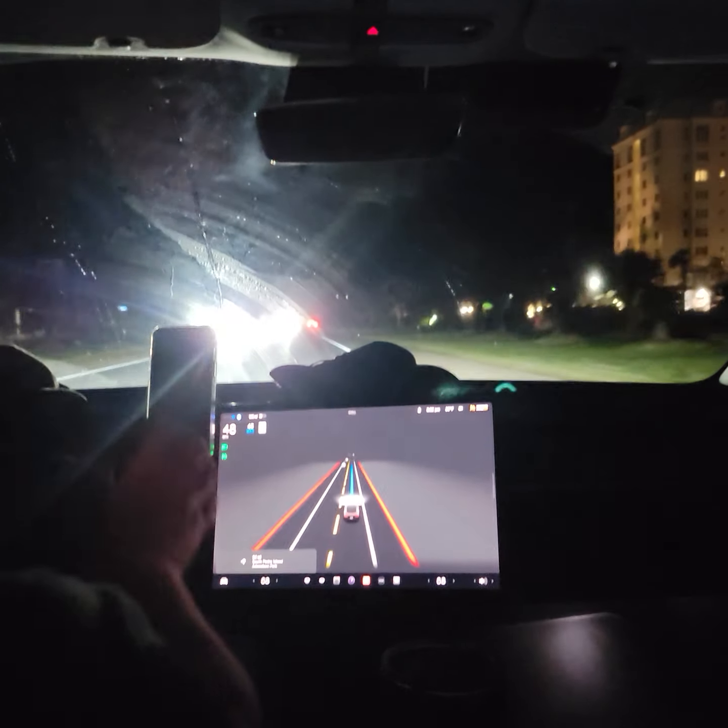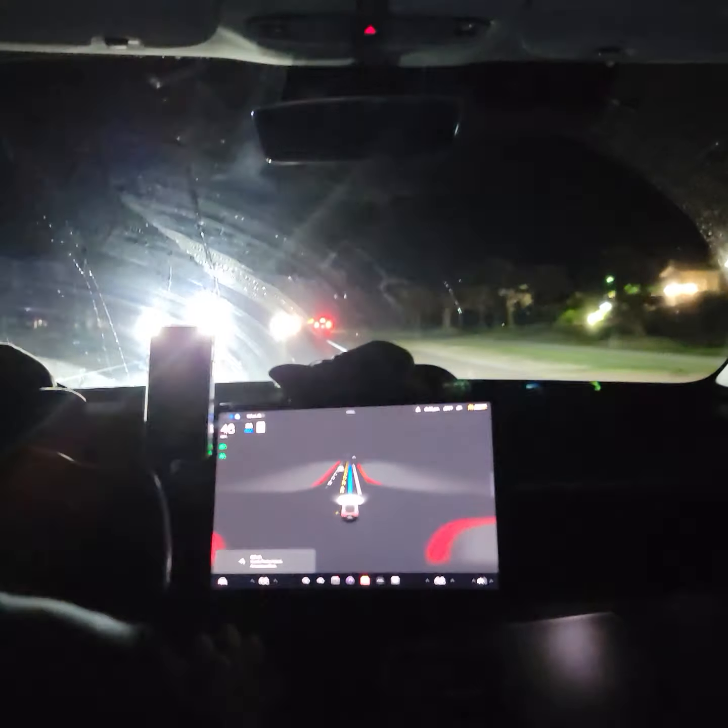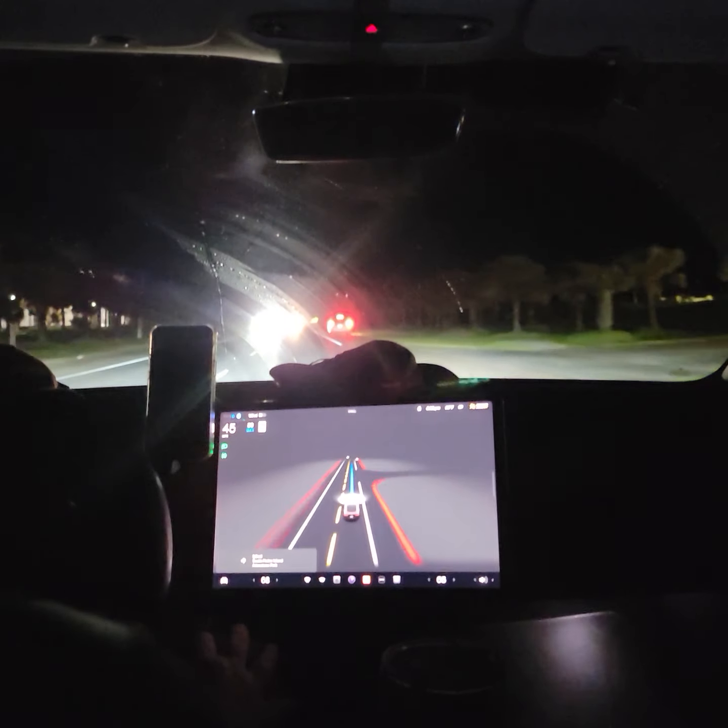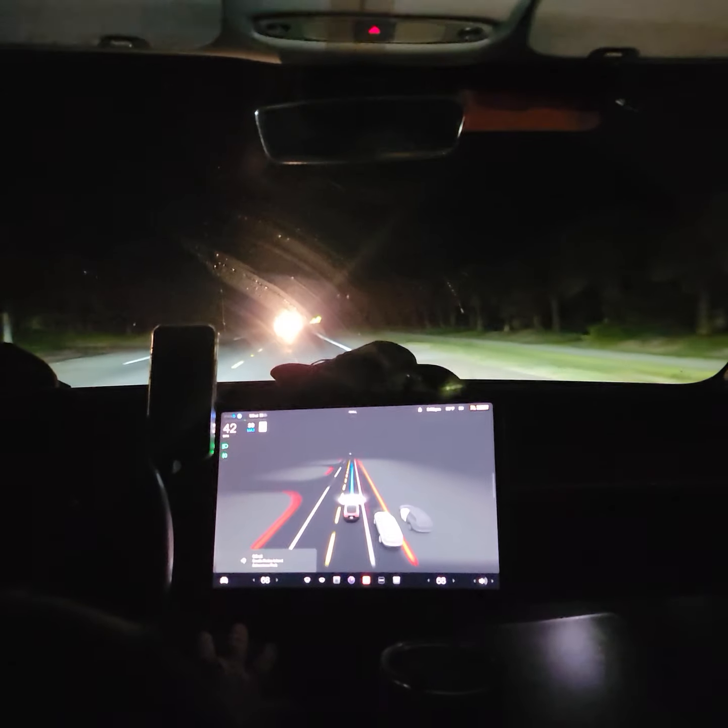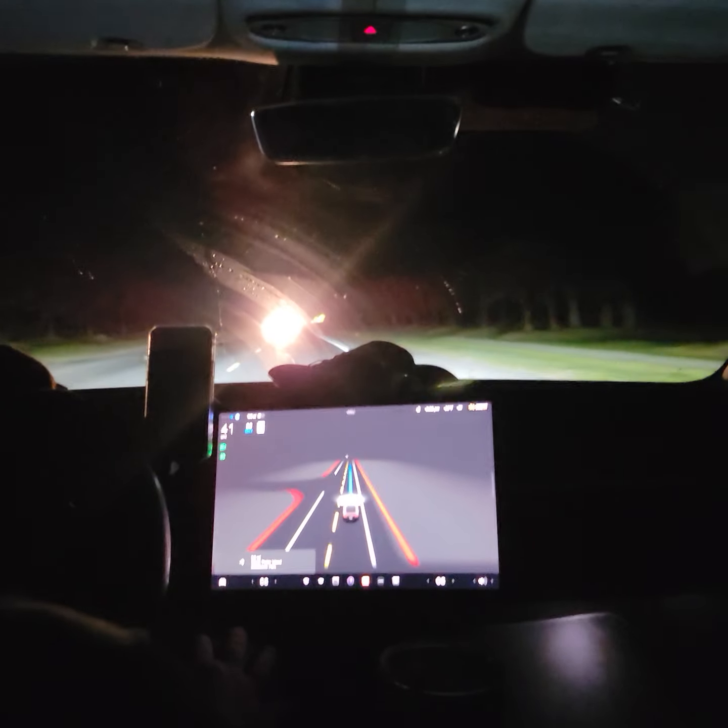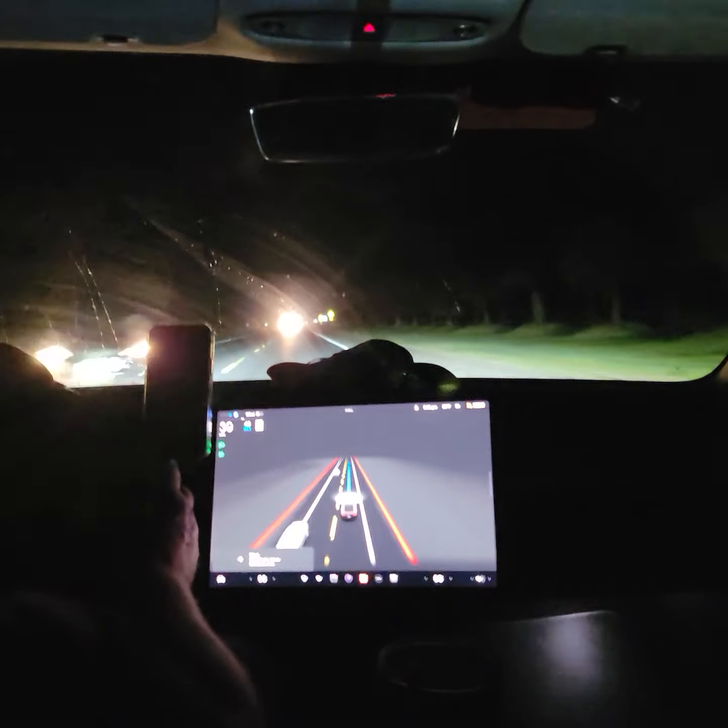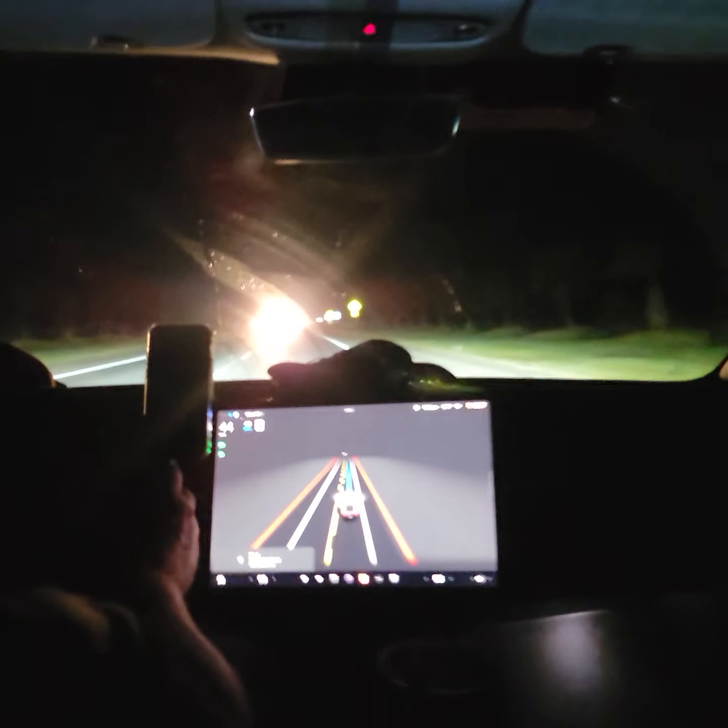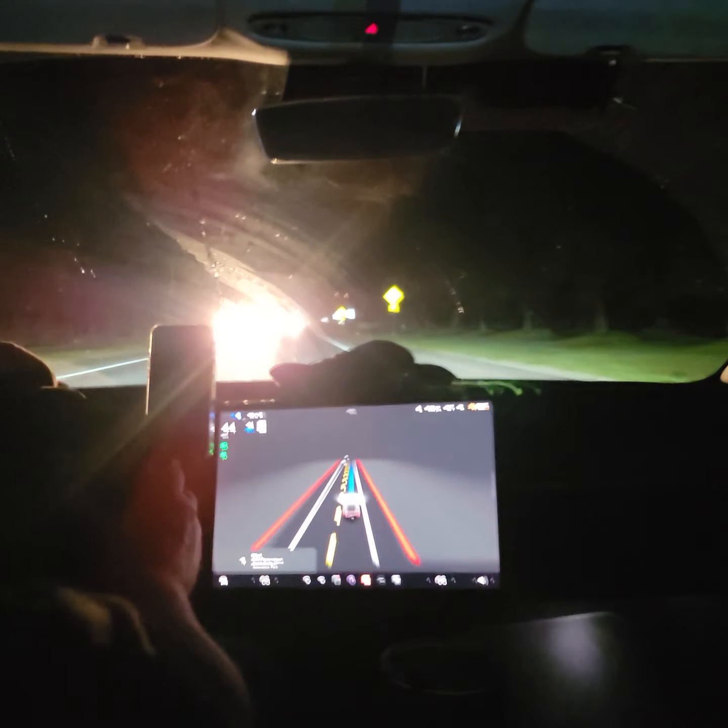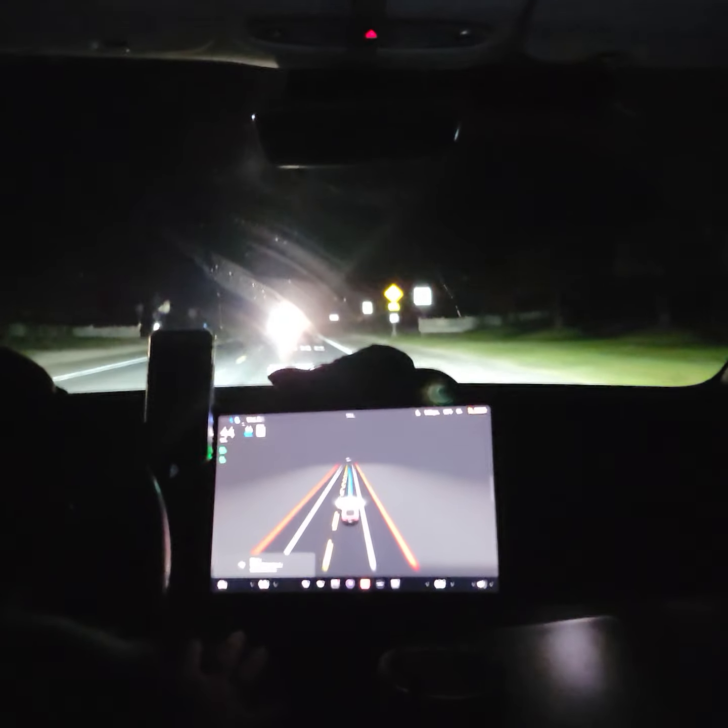Now, just like before when I had the full self-driving, when I hit the scroll button to tell it to go slower, it does not aggressively slow down. It just kind of goes neutral. You know, there's very little regen going on or anything. It's just coasting down. Which they really need to fix that.